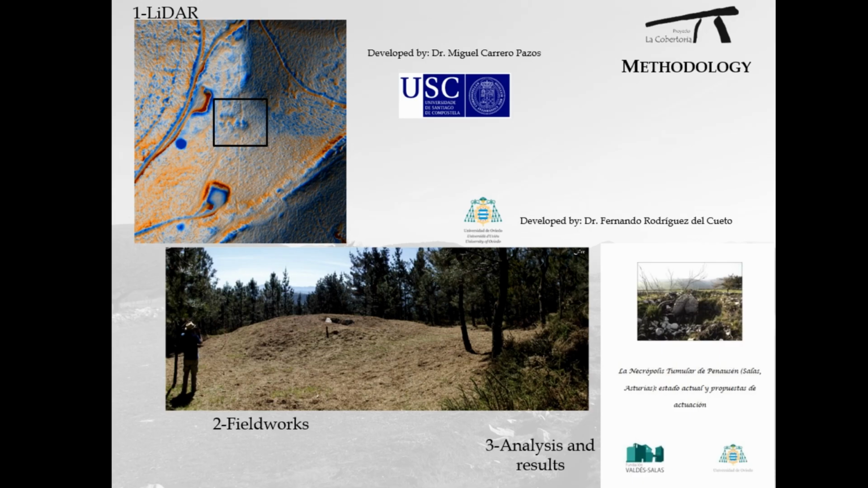LiDAR analysis was carried out using the free data available through the National Geographical Institute in Spain. After applying the LiDAR analysis to all these spaces, the results were checked with fieldwork with the aim to contrast the accuracy of these results. The final step was to gather all the information and do the analysis to get some results.